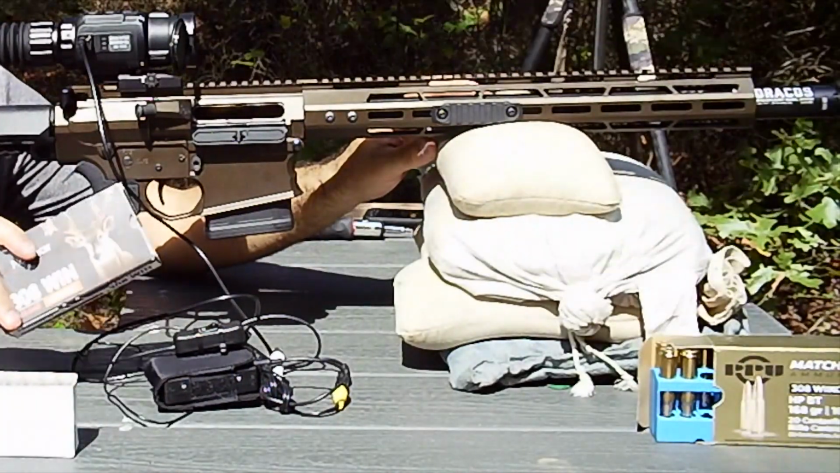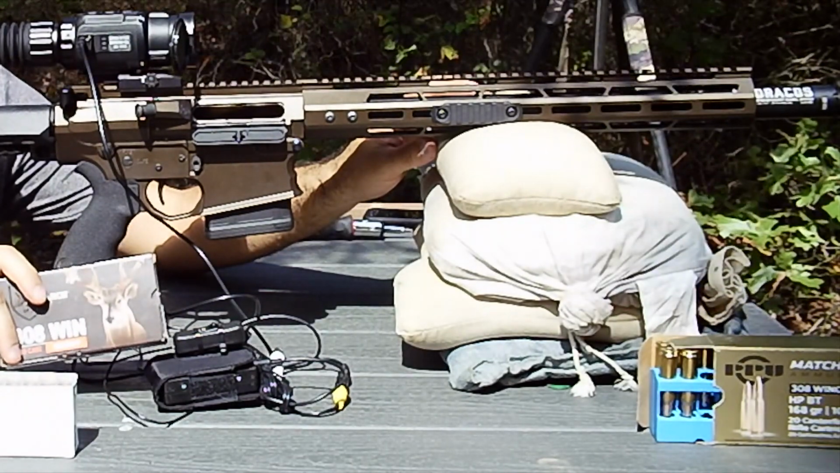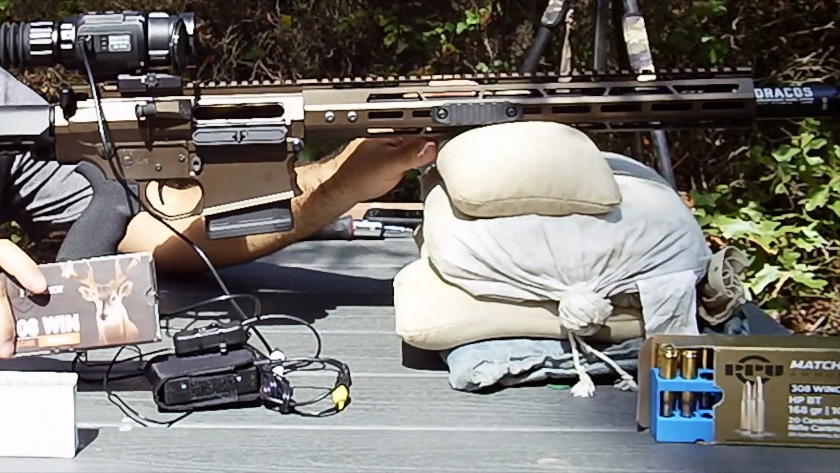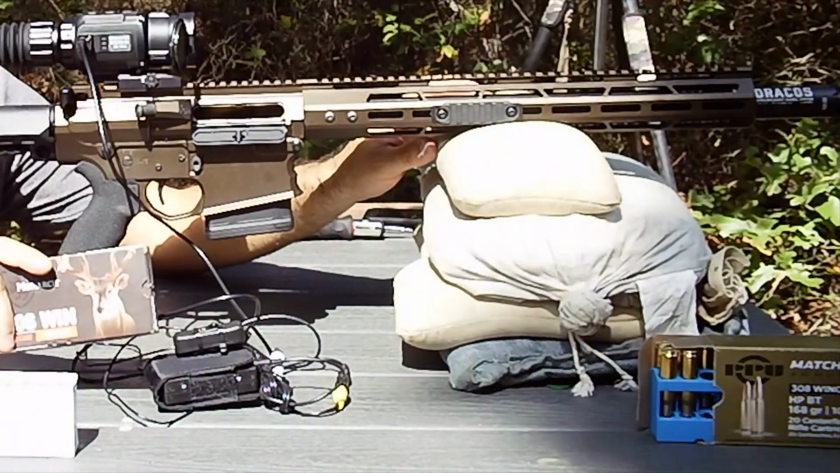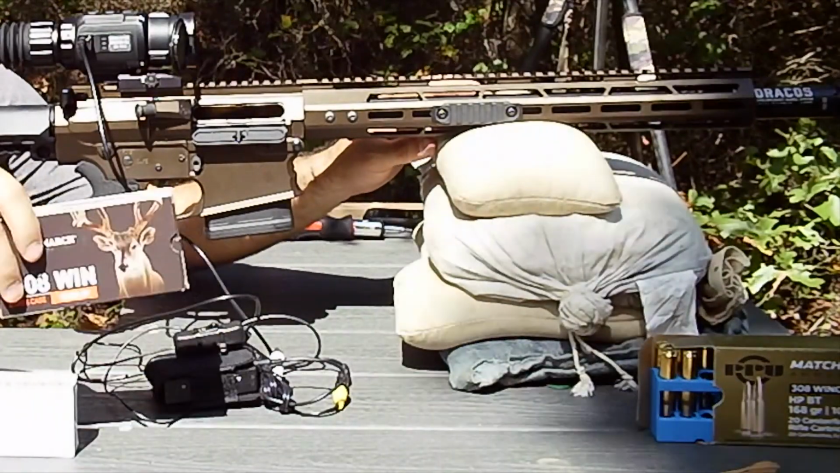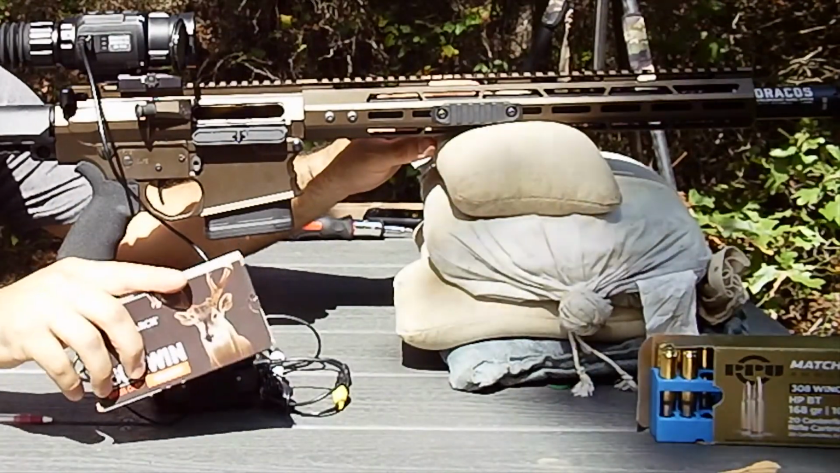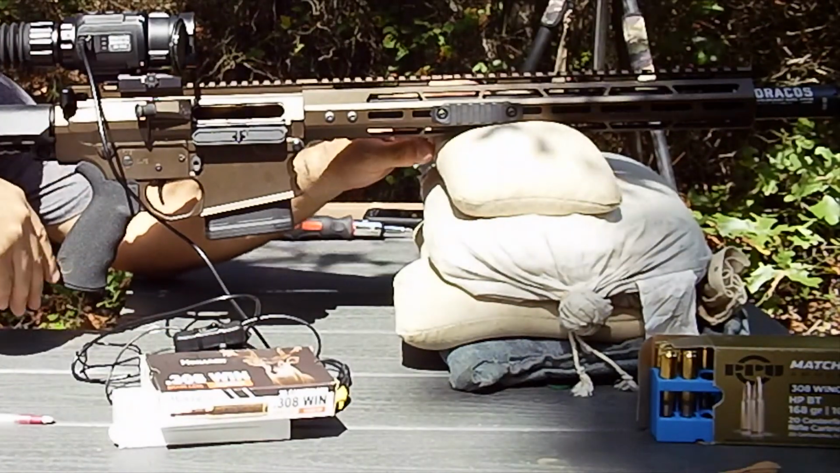We're shooting the Monarch. I'm going to go ahead and send 5 down. I don't know that I have a really precise 0 to center of bullseye, so we'll just take the average of the grouping wherever it lands, and then we'll make adjustments afterwards before we shoot the next one. So, Monarch 150 grain, recording.